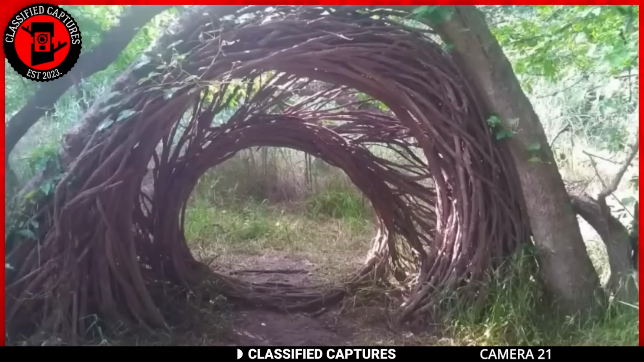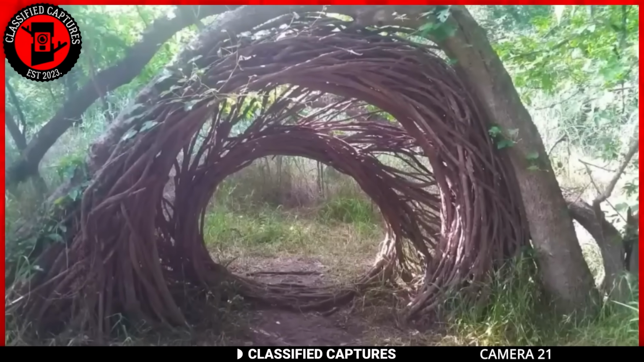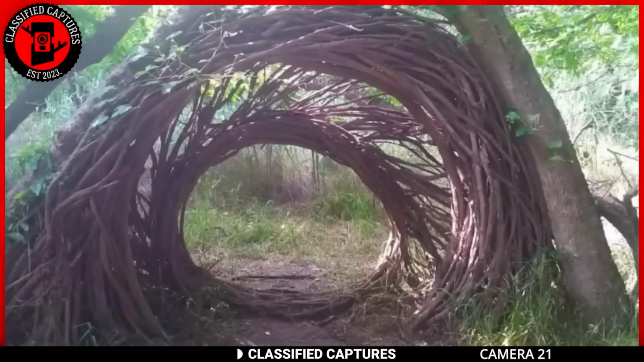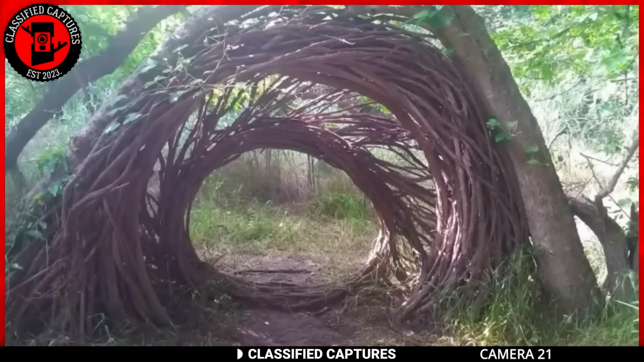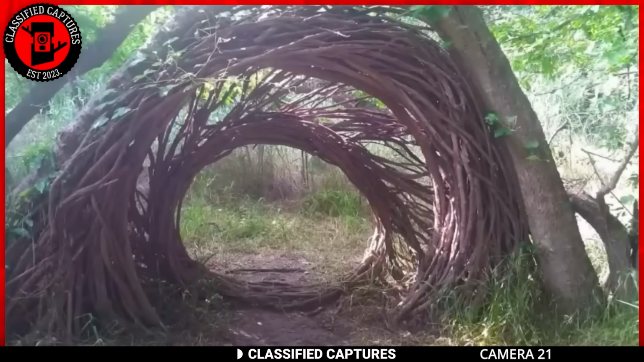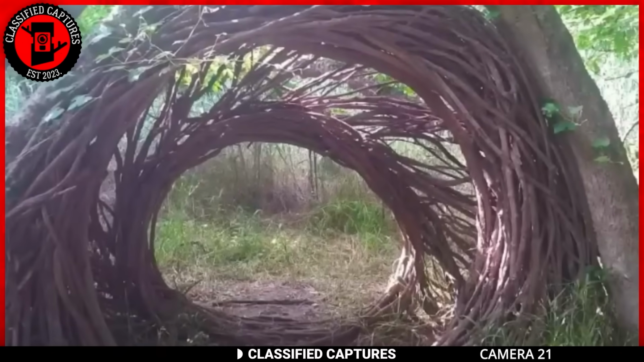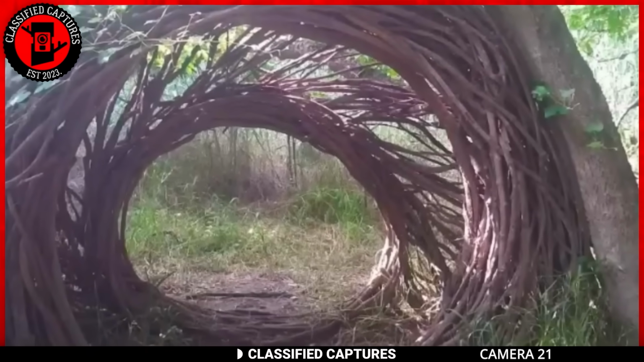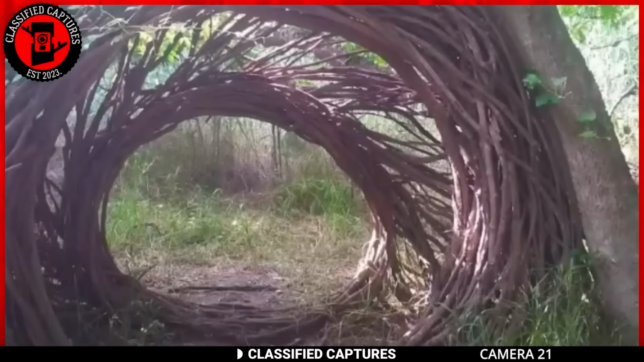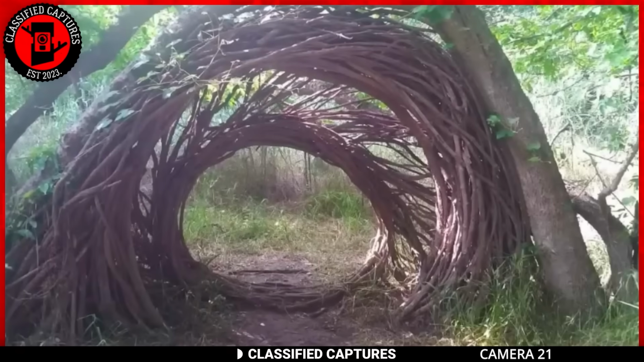On one side of the debate, there are those enchanted by the idea of a mystical gateway, a spiral leading to who knows where. On the other side, skeptics argue that this might be a man-made creation, skillfully fashioned to spark intrigue. So where do you stand on this woodland mystery? Do you lean toward the mystical, envisioning a portal to another realm, or do you see the hand of human craftsmanship behind this intriguing structure?